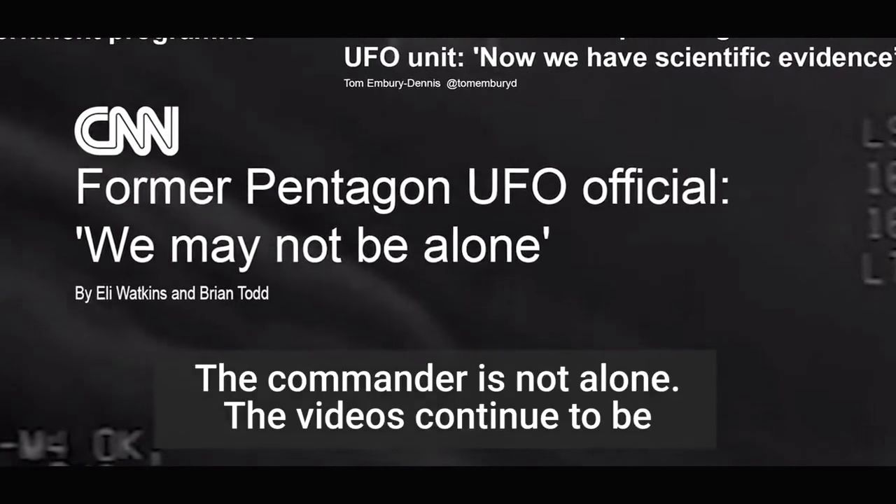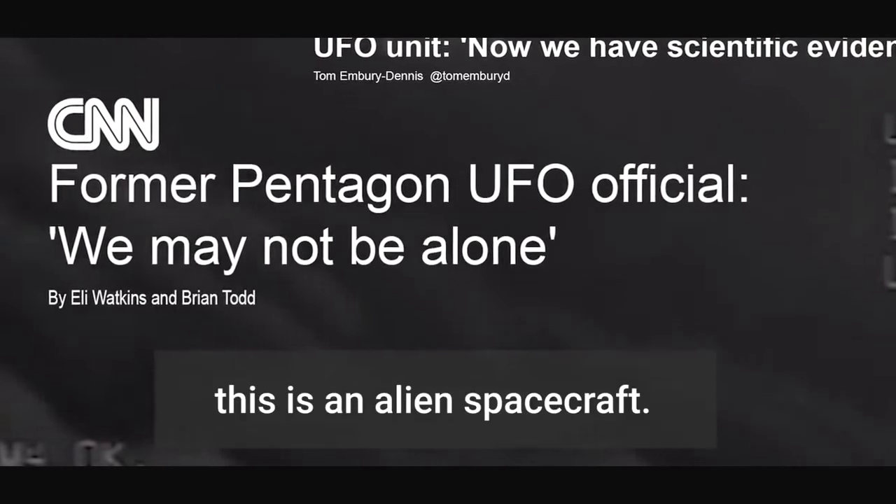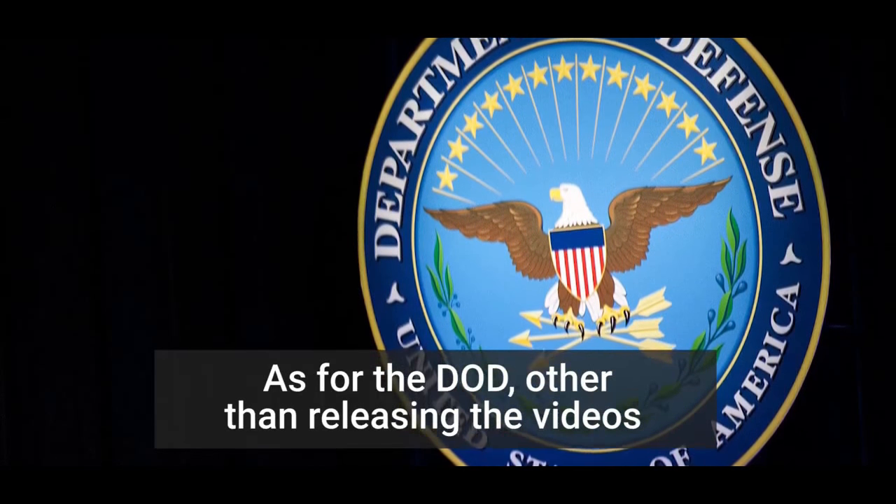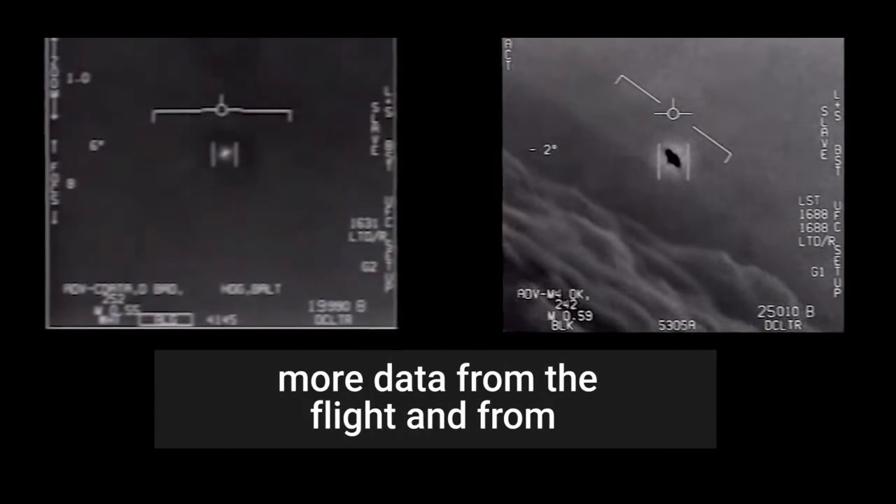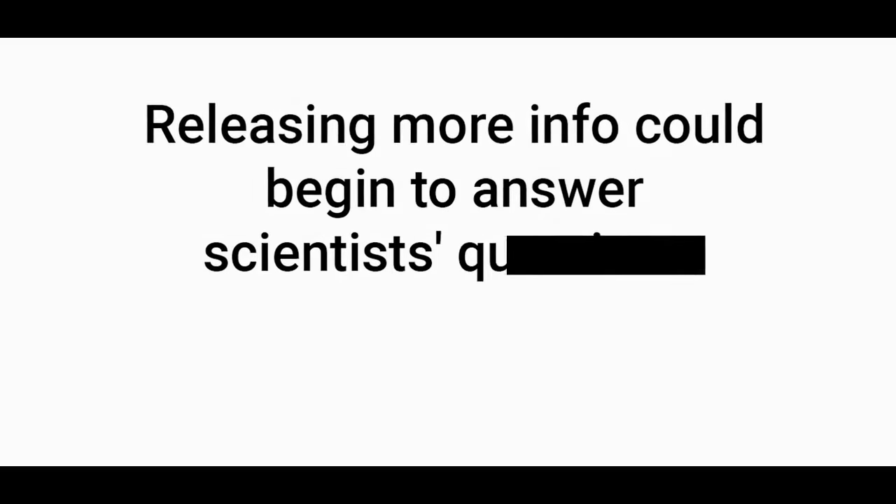The videos continue to be scrutinized by a lot of people who think that this is an alien spacecraft. As for the DoD, other than releasing the videos, they haven't said much. Presumably, they have access to more data from the flight and from reports made immediately after the encounter. Releasing more info could begin to answer scientists' questions. But ultimately, even that might not be enough.